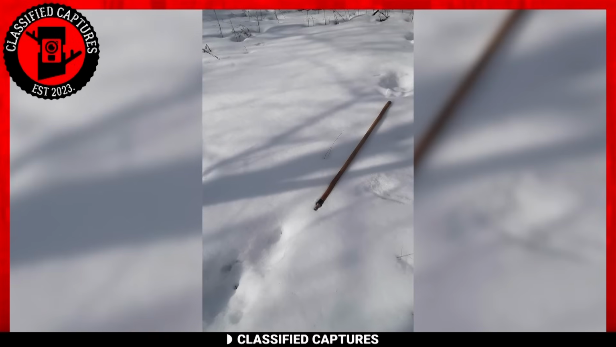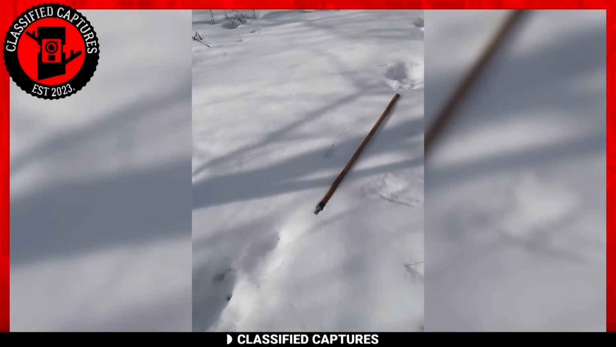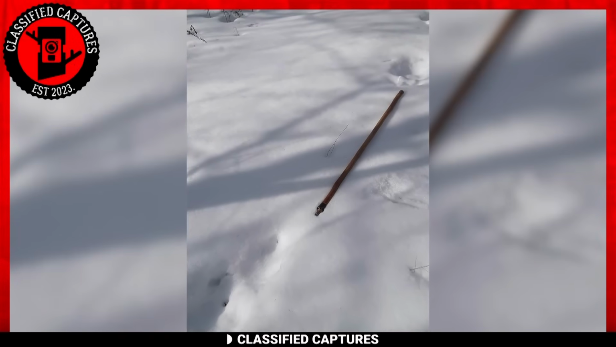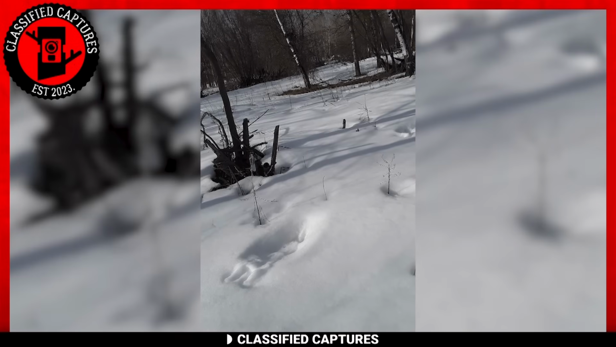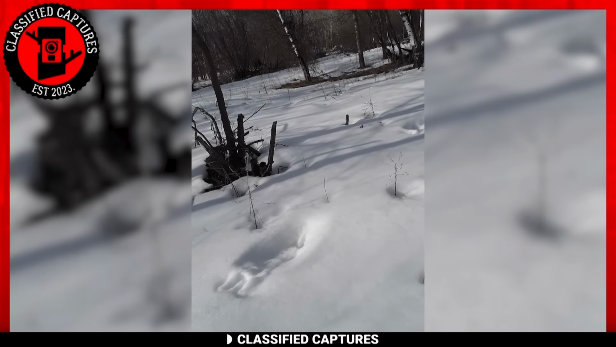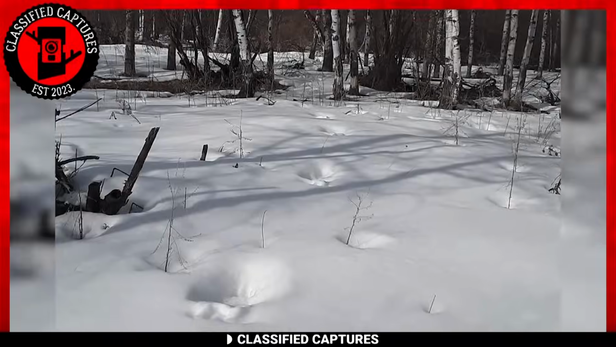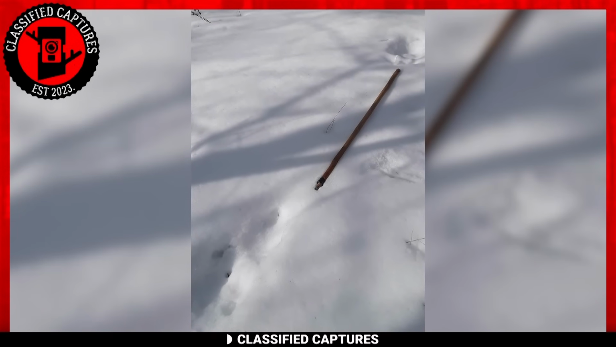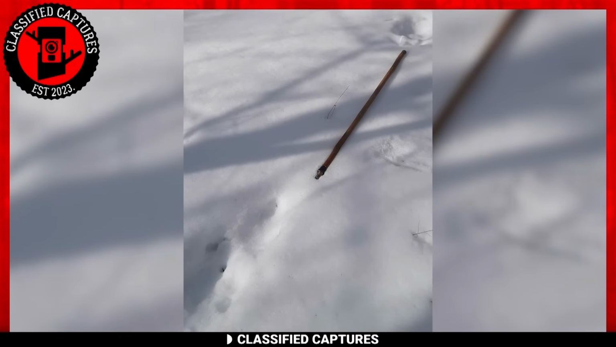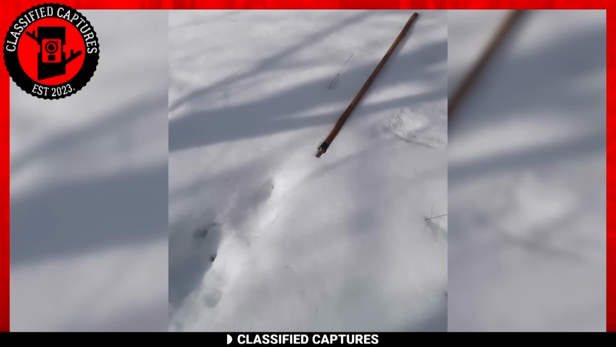A further twist of intrigue awaited them as they stumbled upon a 5-foot-long stick lying nearby, seemingly connected to the enigma of the three-toed tracks. They tried following the tracks, but it led them into the woods, and since it was getting late, they aborted the mission. But you have to wonder, what creature could have left behind those perplexing tracks with only 3 toes, and was the presence of the stick mere happenstance or intricately linked to this mysterious enigma?